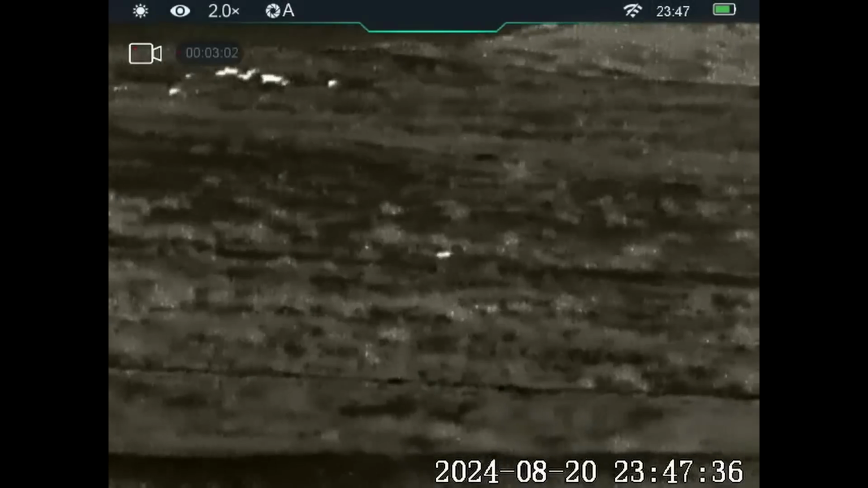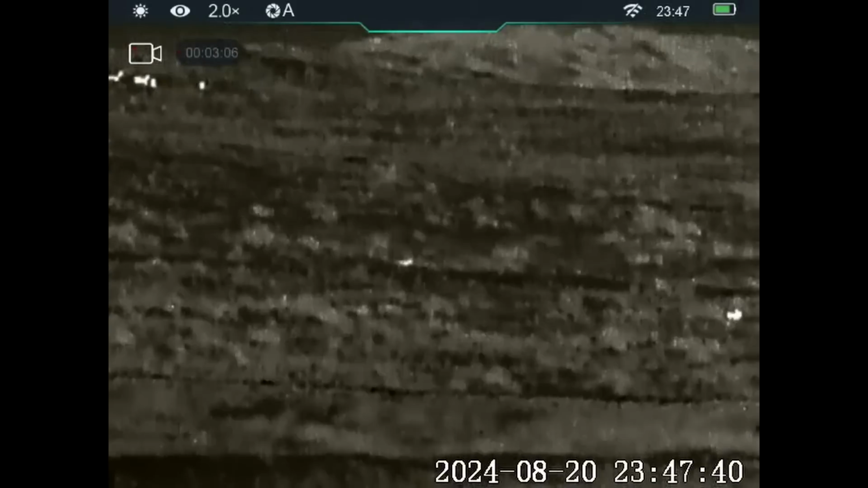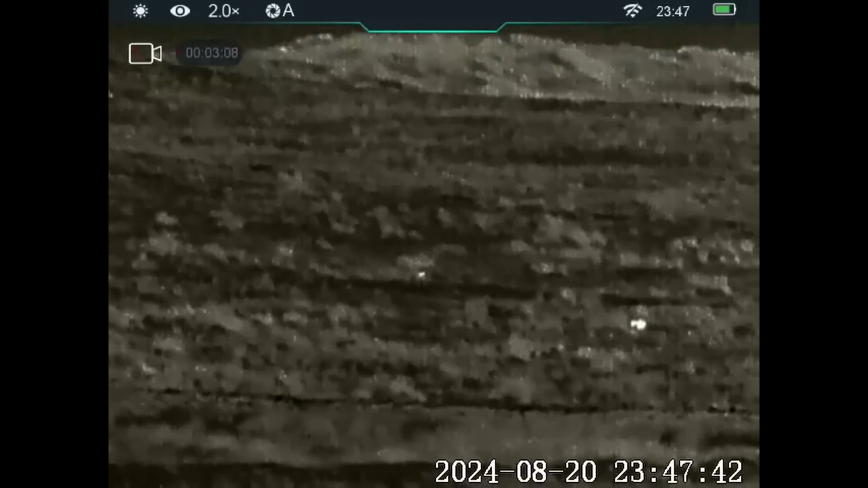It also shows you how quick they cover ground when they're not hanging about. I've gone up to 2 times magnification, which is actually 8 times zoom, because the base magnification on this is 4 times.